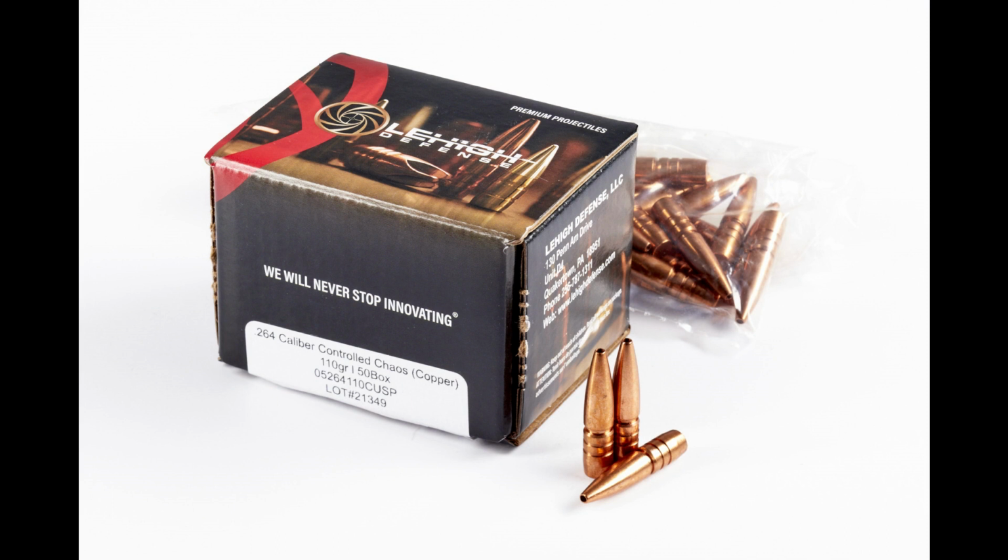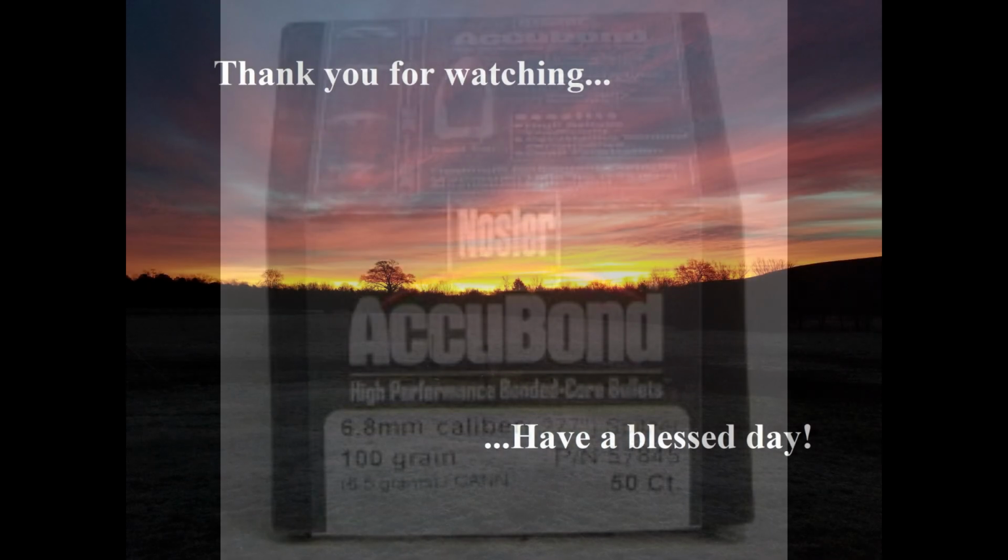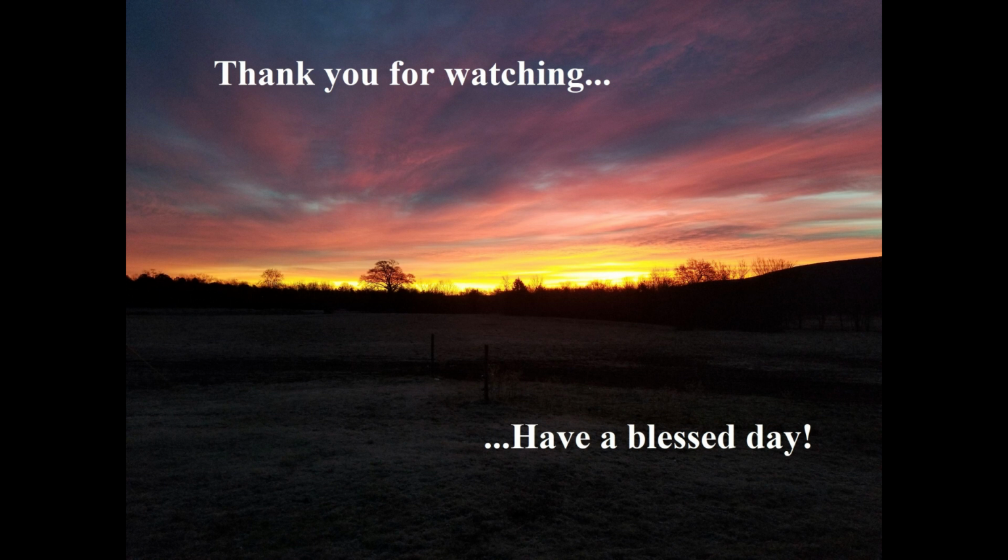I've got a few more clips where I did some smaller animals. But that was it for my hog hunting. And now I'm transitioning to the 100 grain Nosler AccuBond. The initial results were fine, but to be honest, a full metal jacket could have done the same thing. So the jury is still out, but that was it for my hunts, and you all have a wonderful day.